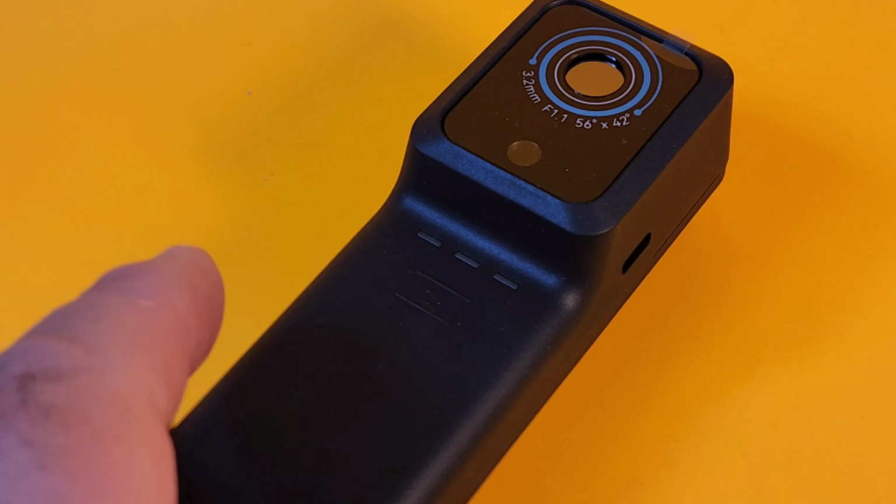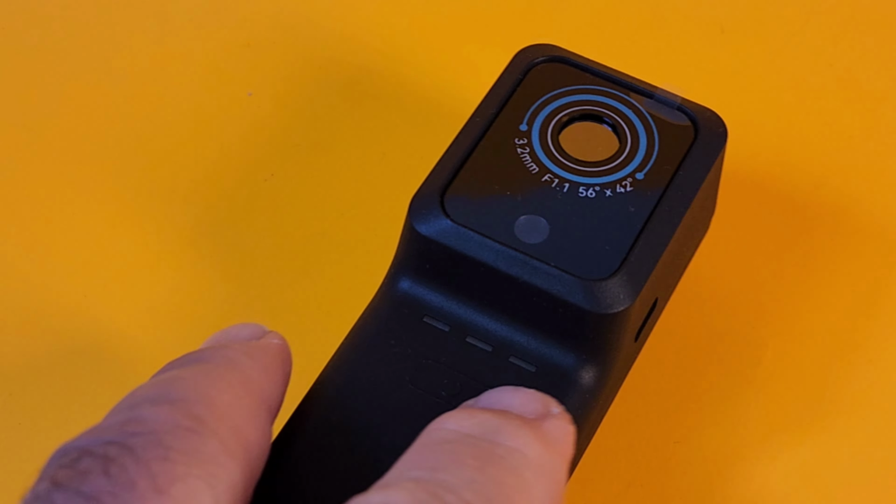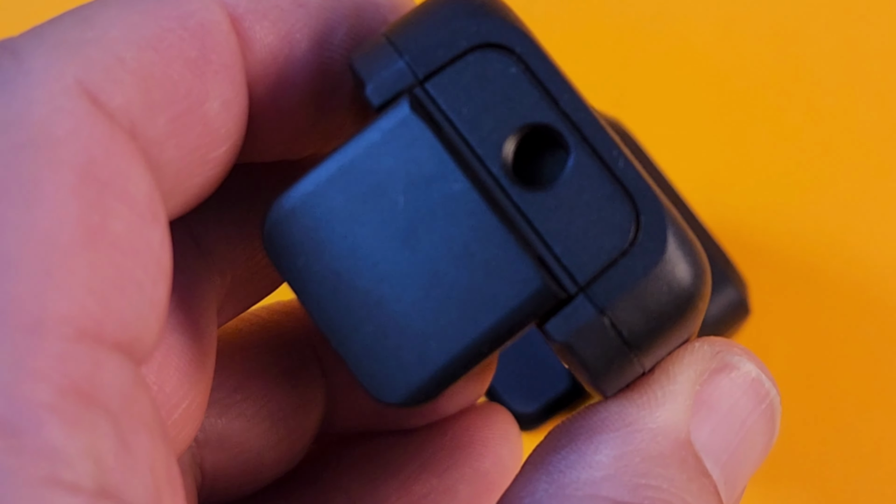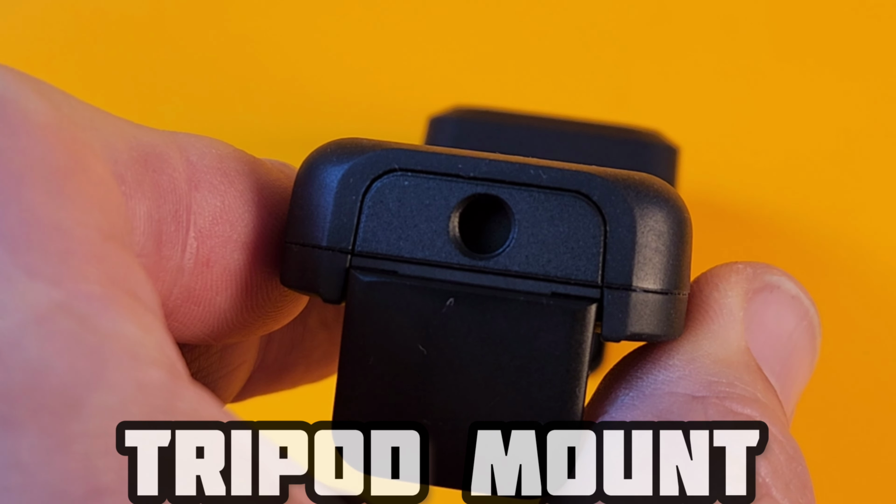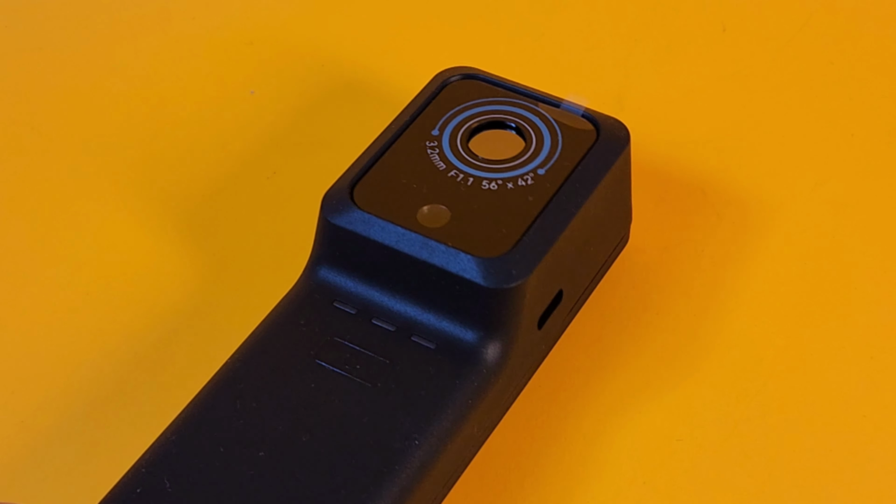Really simple to operate. Here we have our power button, Type-C slot, and of course we have a battery indicator light here that will come on as you see in just a minute. As well, we have a 1/4-inch UNC tripod slot right there, so you can put this on a tripod as well, make it a total hands-free experience.